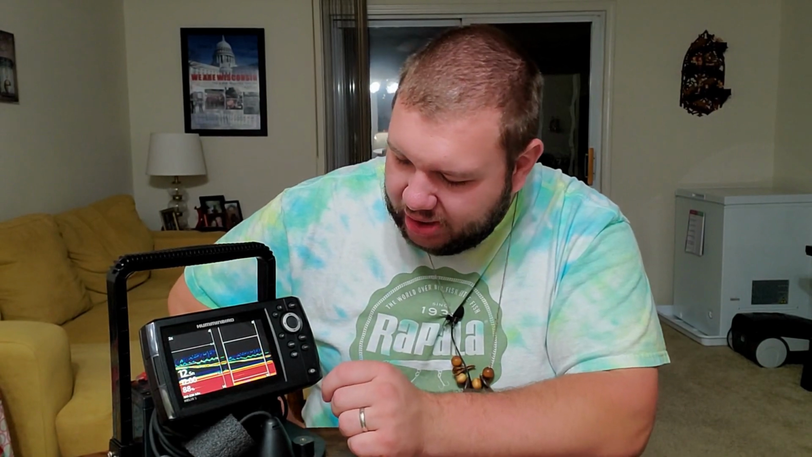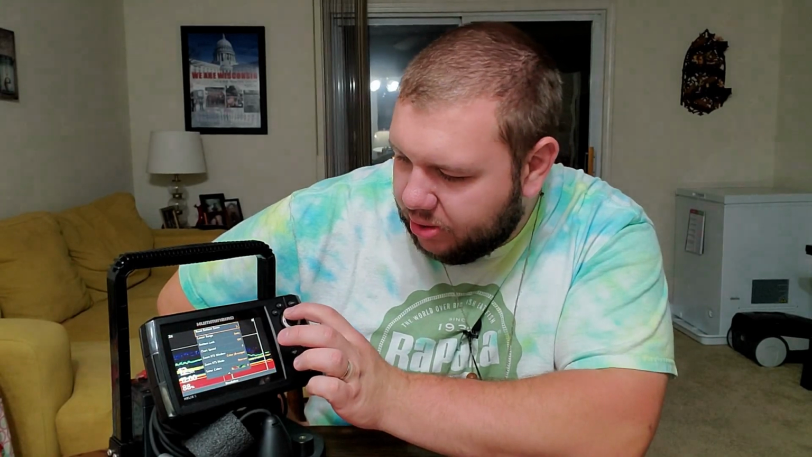Another great feature that this G2 model and all the ones that come after it are going to have is this chirp feature. You're going to go into your menu and then go back up to the top, Chirp IR. You can turn that on, it's off right now, and I can turn it on. There's 6 different levels of chirp. And what chirp is, it's basically noise reduction. It's going to change your signal a little bit so that you're not getting mixed up with other sonar units around you. So that's going to do it for this video.